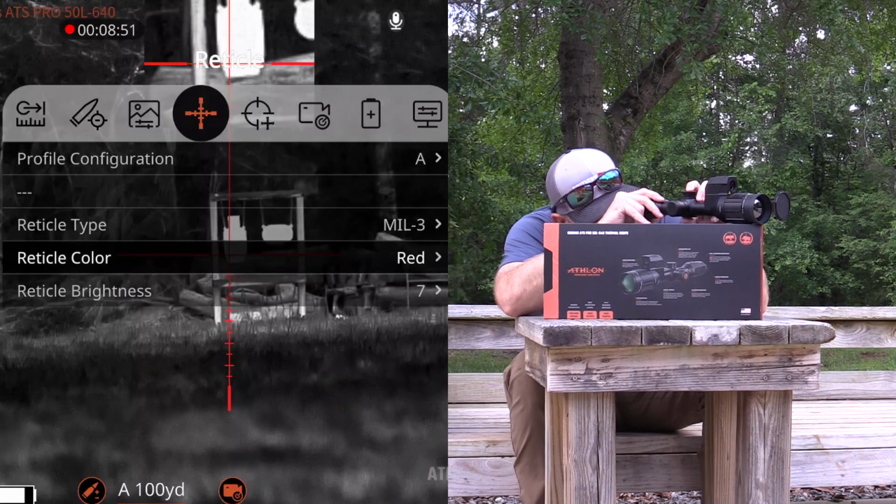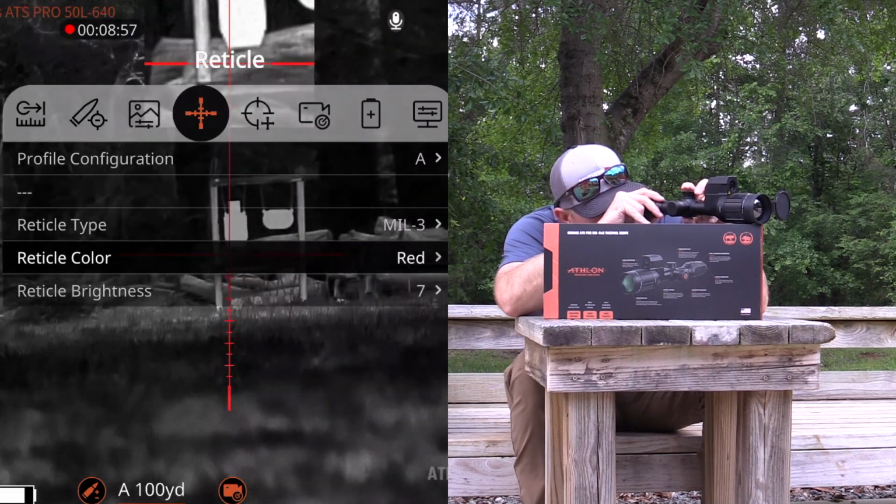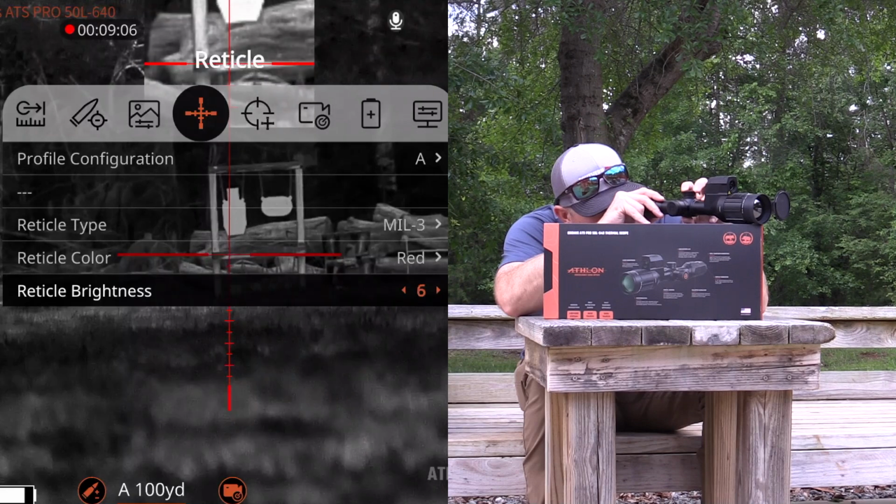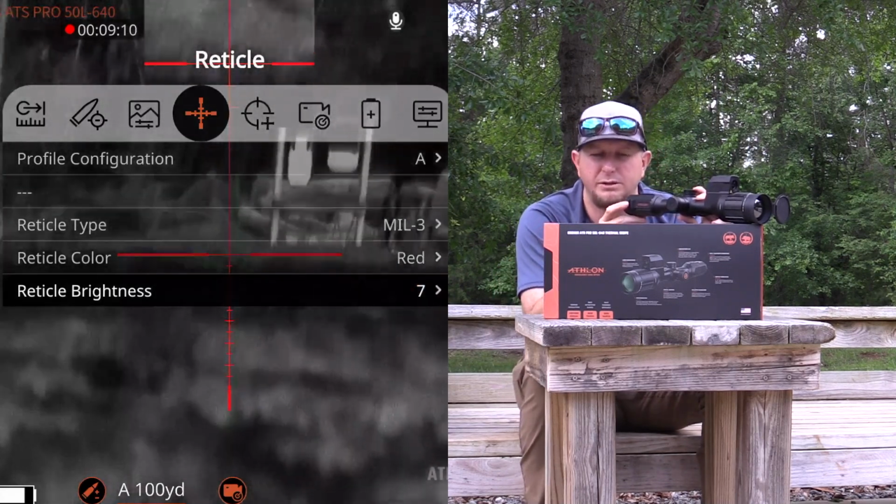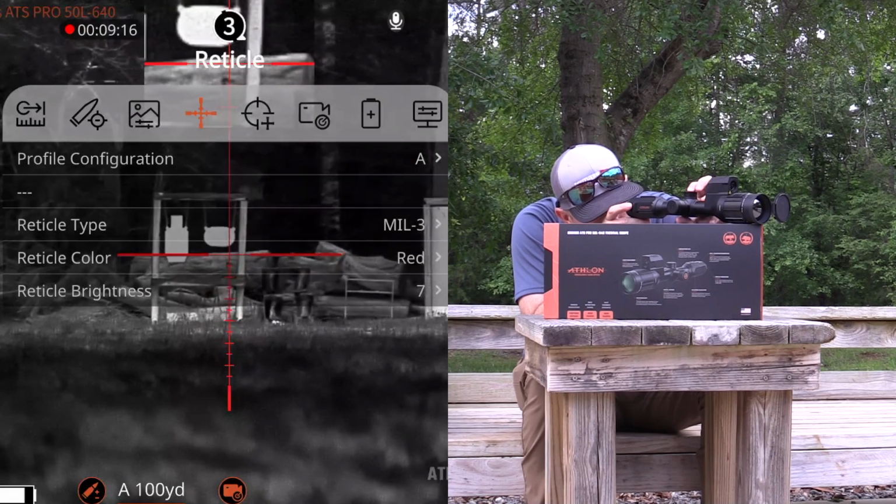And then if you're somebody who does not like red, you can change this all the way through a bunch of different color palettes, but I found red showed up probably the best. And then you have the ability to adjust the reticle brightness. So if you're hunting on a really dark night, maybe you don't want that reticle to be so bright that you're washing out what target it is that you're aiming at. And to get out of this screen here, you're going to do a mash and hold,